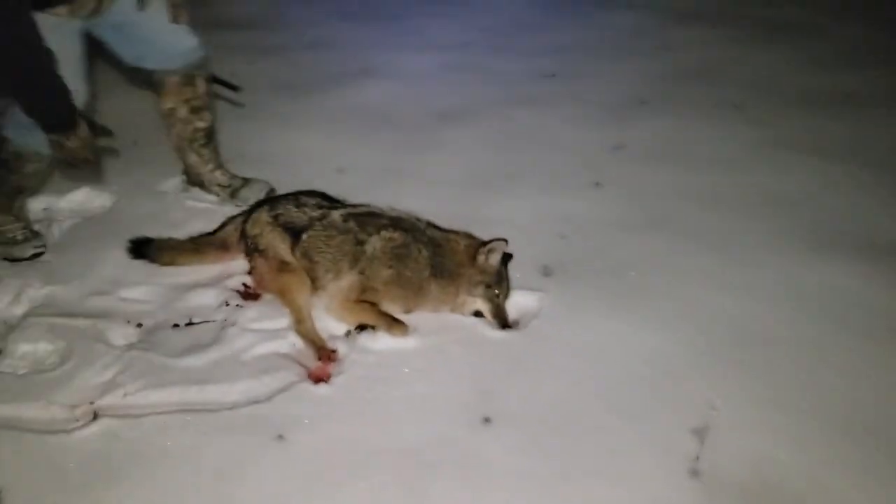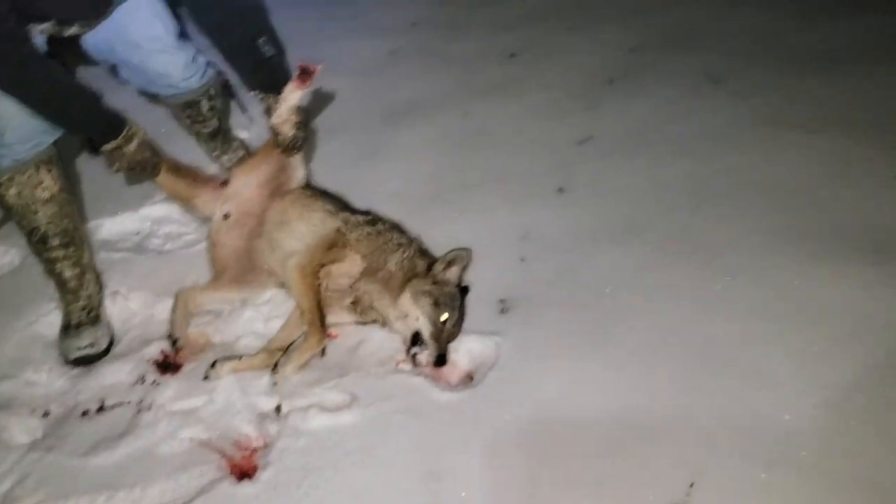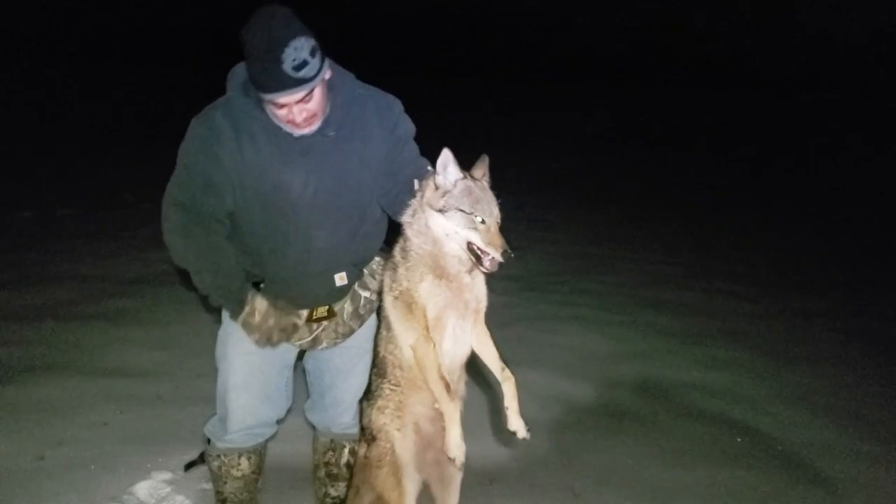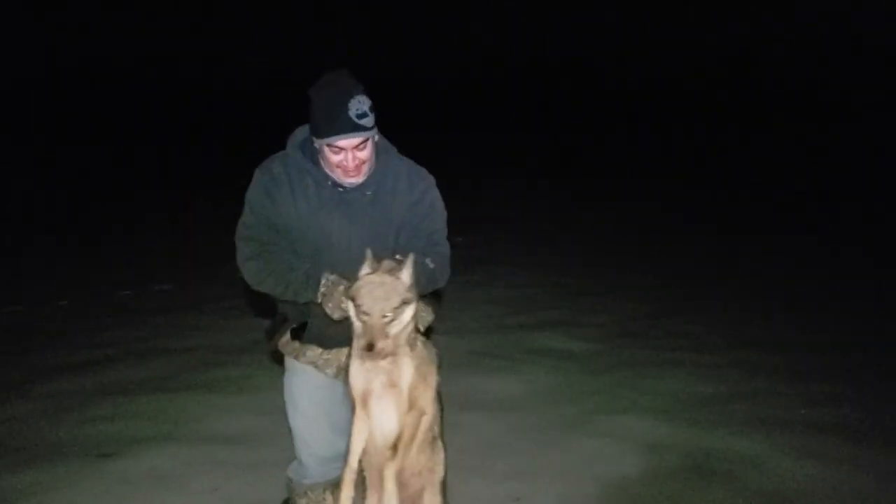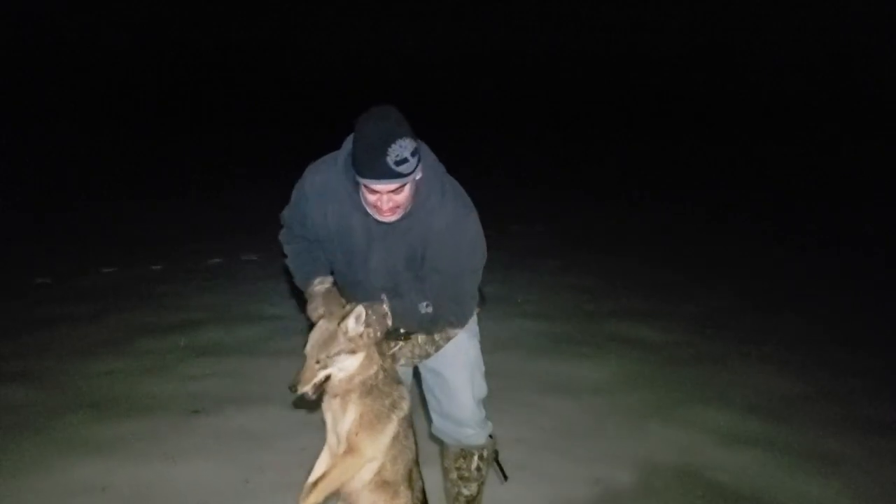That last shot hurt a heck of a thump. So there's why she kept going down, hit her in the butt. Yeah. It is a big old female. Pick her up and hold her. She's pretty. Yep. She's a pretty one. Davin, we've been coyote hunting together 2 years and we finally put us a double down, man. Yes, sir. Yeah, she's a good one.